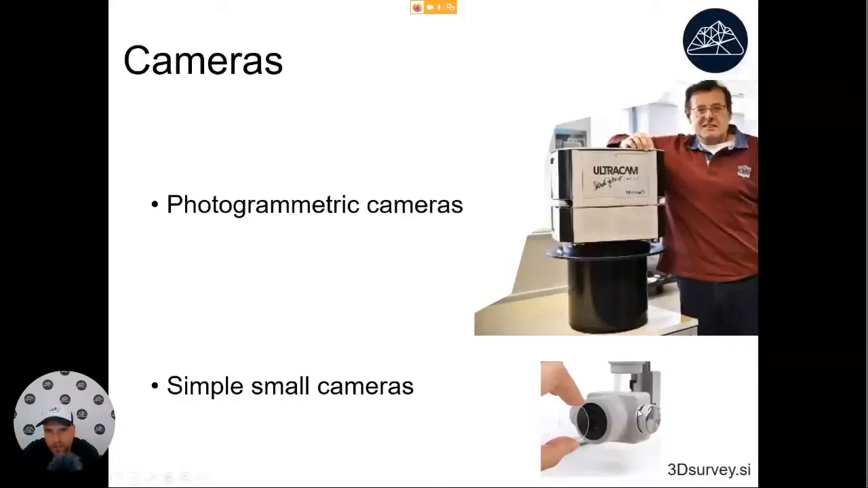Its total weight is probably around 100 grams. And surprisingly, out of this one, you can now get better, more accurate results than you would get out of this monstrosity that weighs 100 kilos.